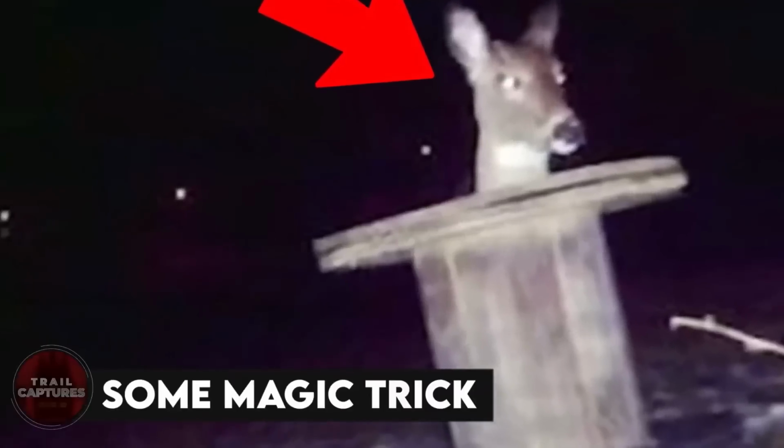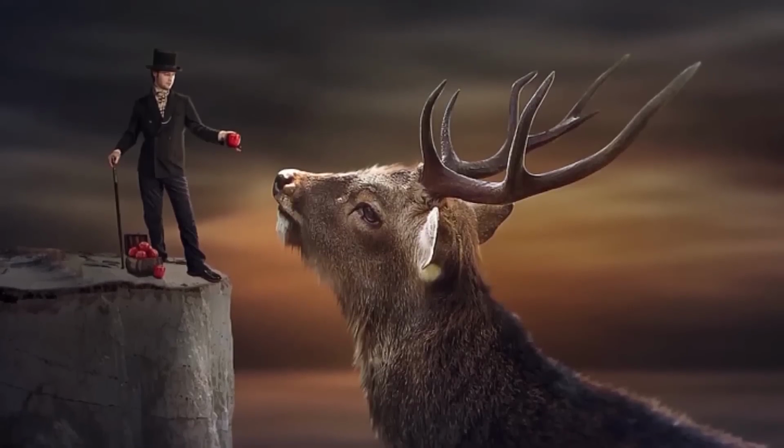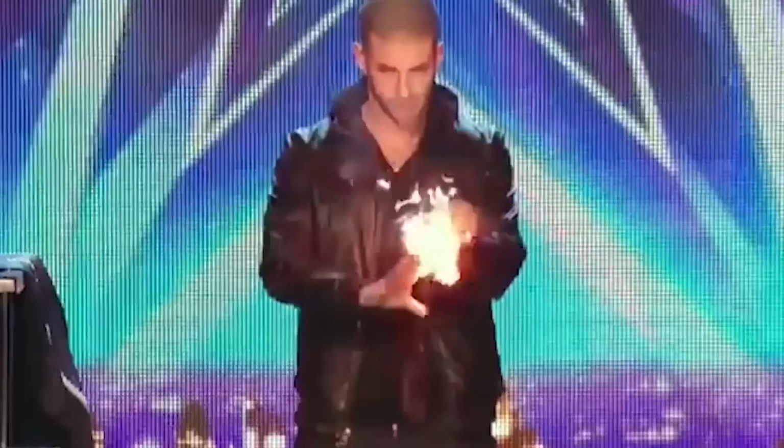Some magic trick. We don't know if the deer is the magician itself, or maybe it's the assistant of a magician, because the way it is all in the hat-like thing, with just its head popping out, reminds us of a magician and their tricks. Or maybe the deer is just behind the thing and it looks like it's in it.